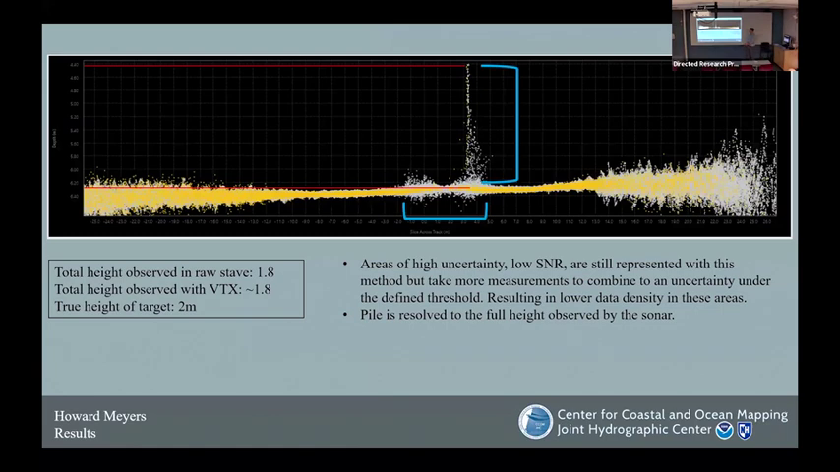So areas of high uncertainty, such as areas at nadir here, or measurements on our pile with a low signal to noise ratio, we find are still represented with this method. But because there are more measurements that need to be taken into account to combine to an uncertainty under the defined threshold, this results in a much lower data density in these areas.